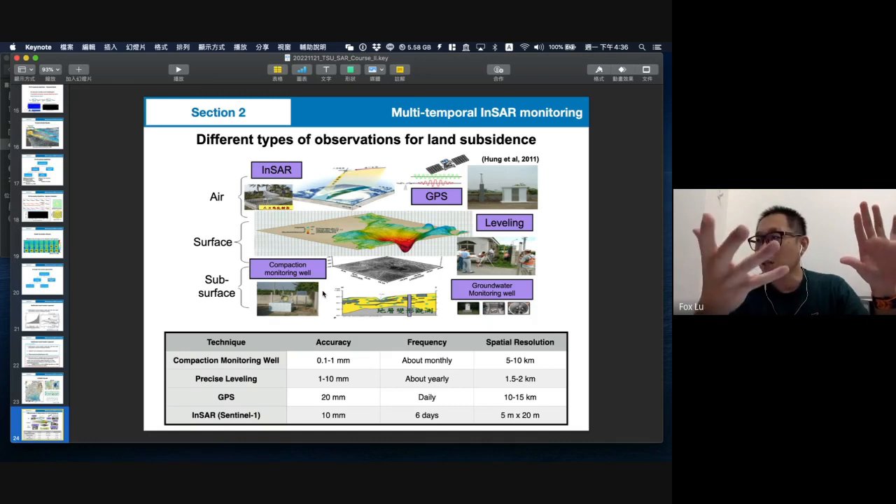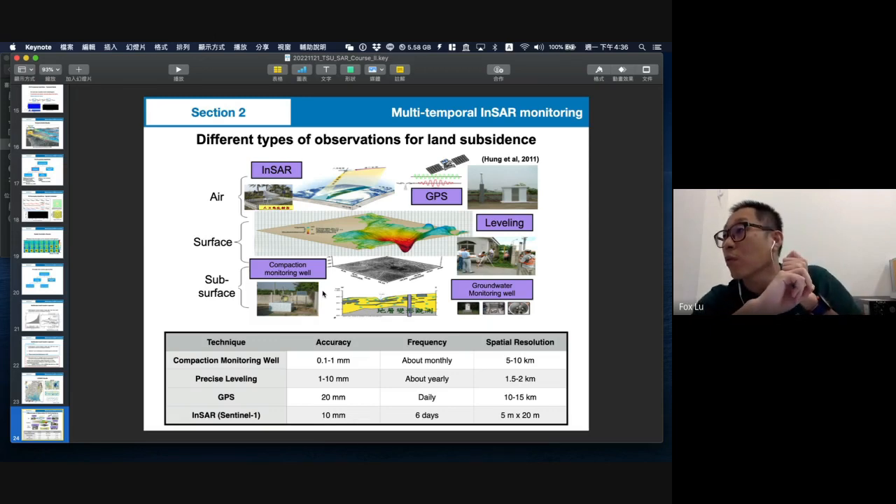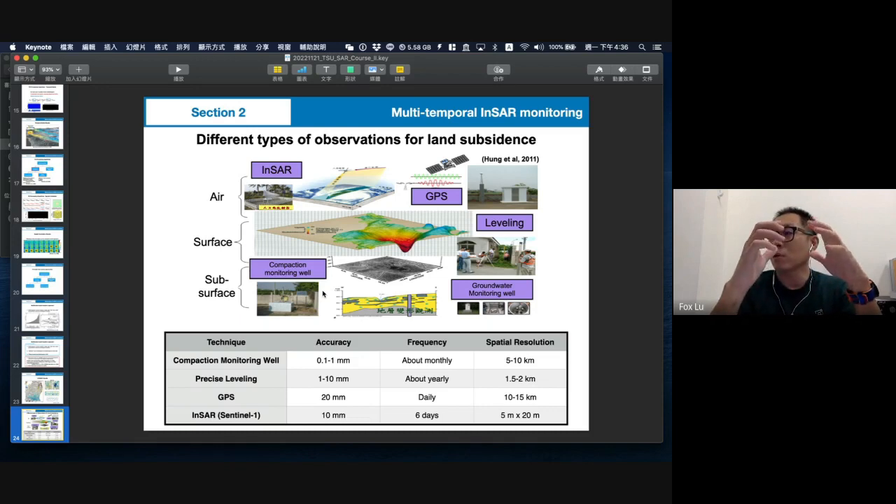But for the PS method, you just choose one master. So every secondary image should be linked with this master. So for one type to another type, I believe both the PSI method and the sparse method can give you the final result as a time series movement.